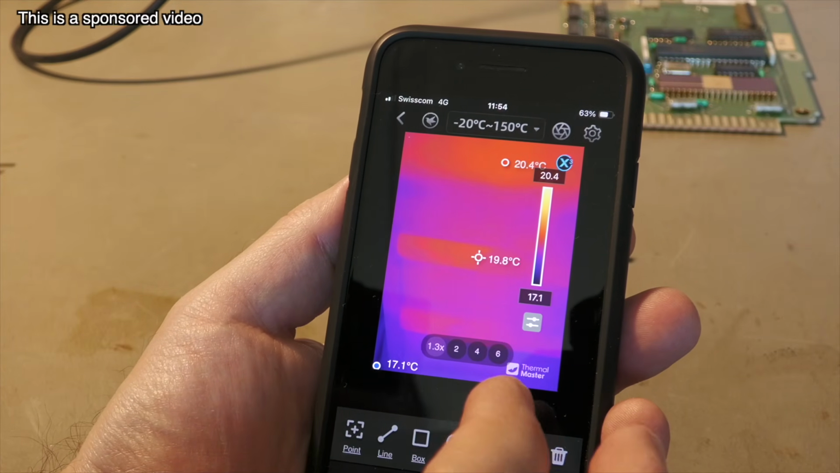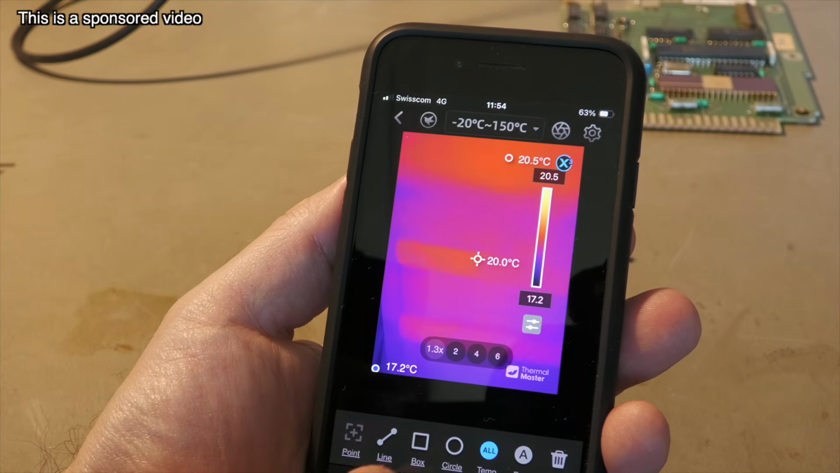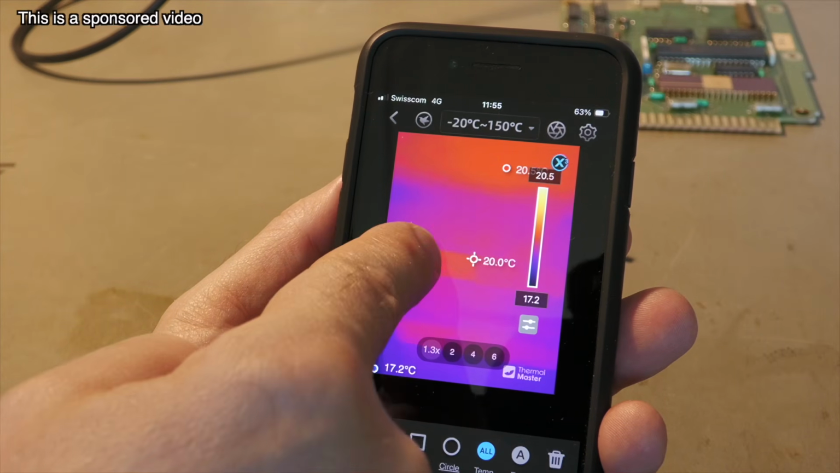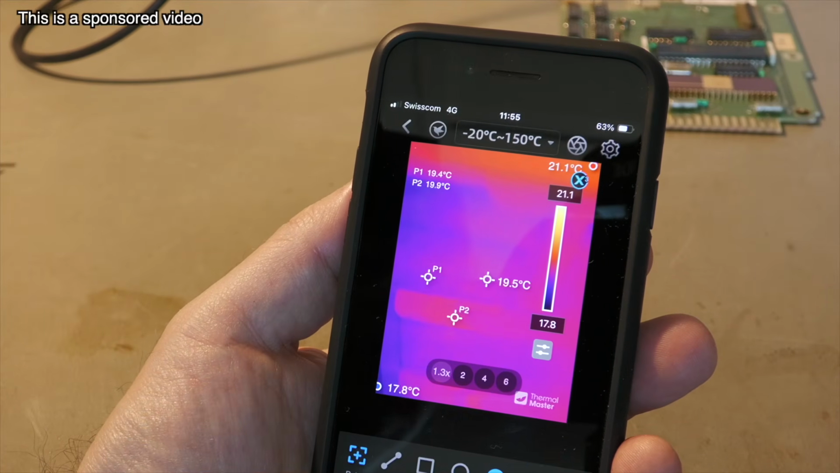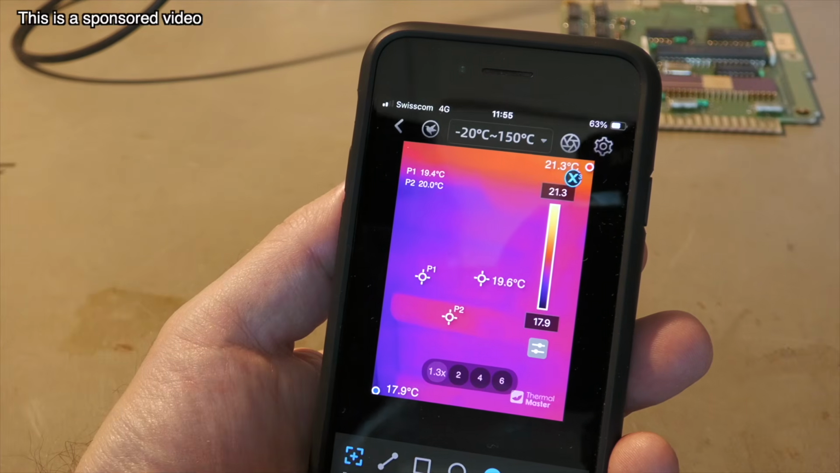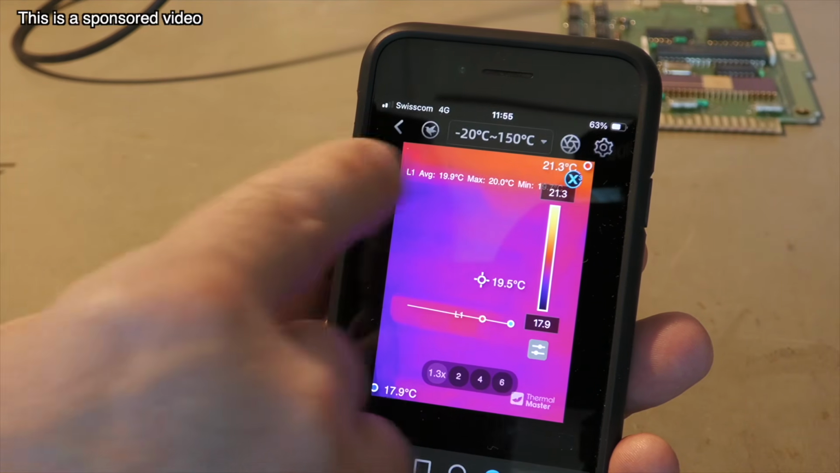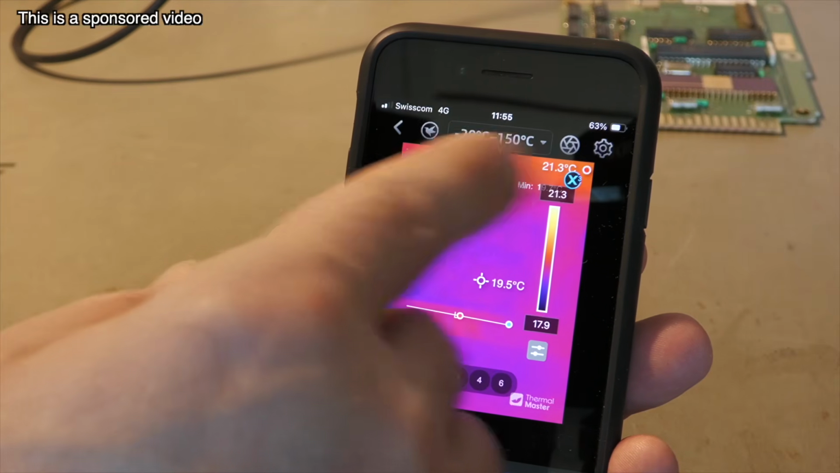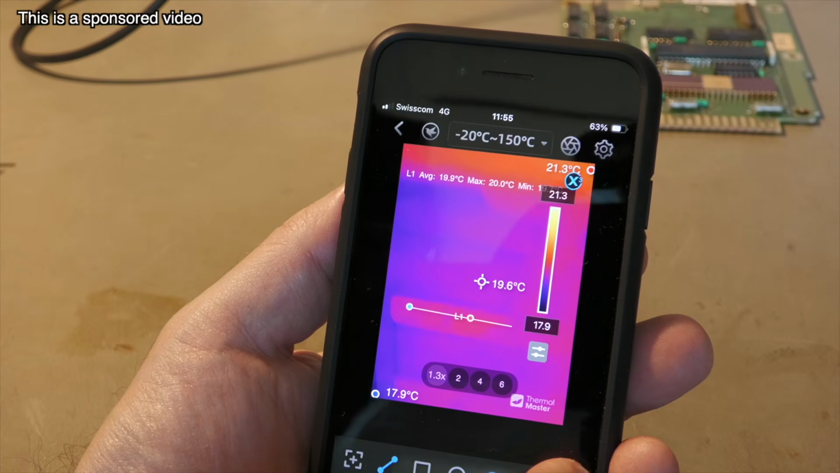However, the application, the app here is not bad. You, for example, can set points on your screen. You can set up to 2 points where the temperature is displayed here. You can also draw a line, which gives you then an average temperature across this line.